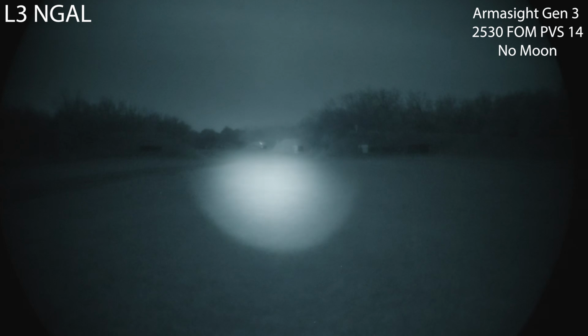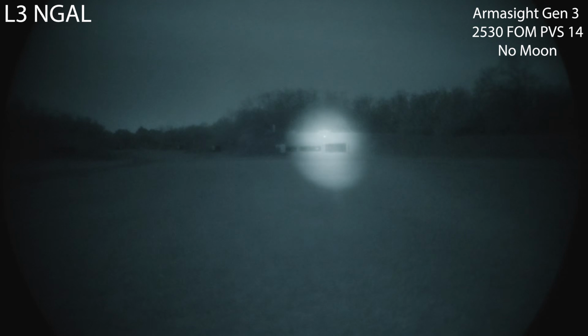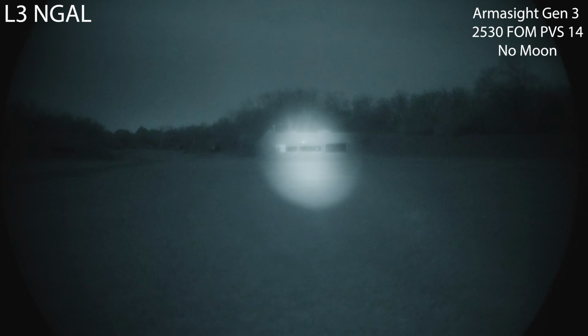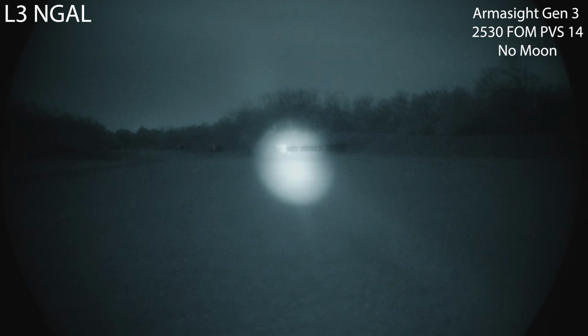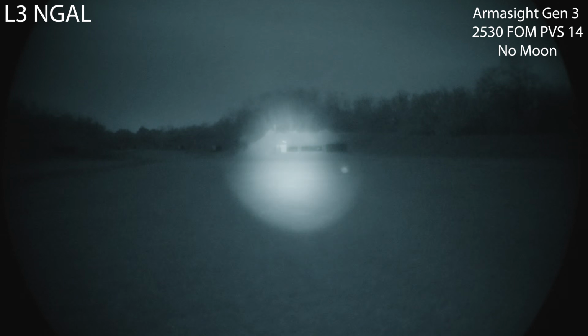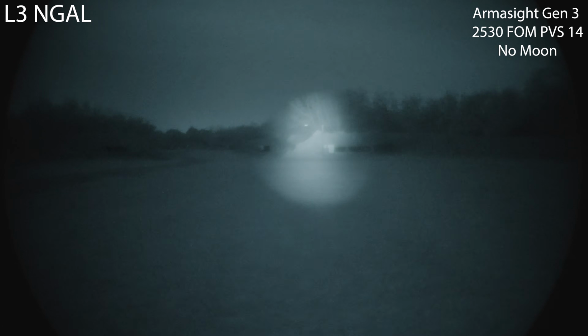I'll give you a mid-range beam. Now notice on this illuminator how it's not a super defined edge. It just kind of diffuses off. Not a super defined circle like I would have expected. There you have it, L3 NGAL.